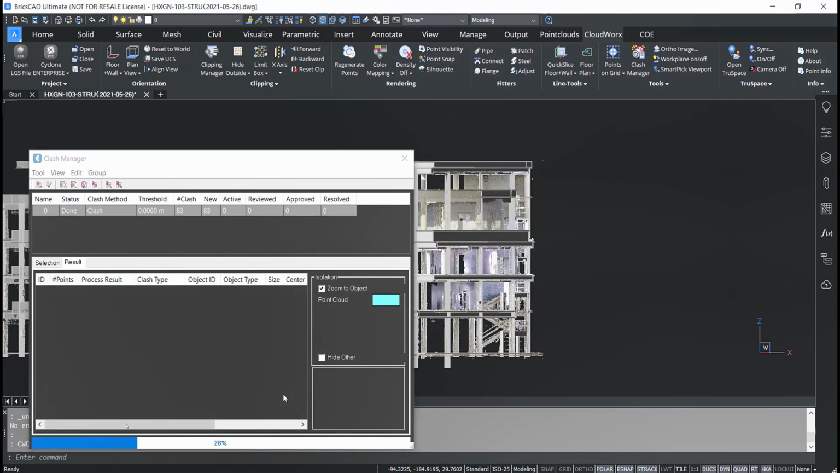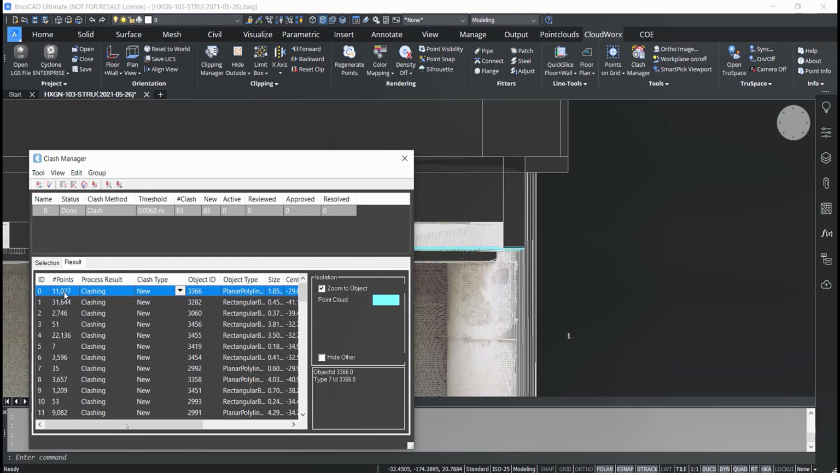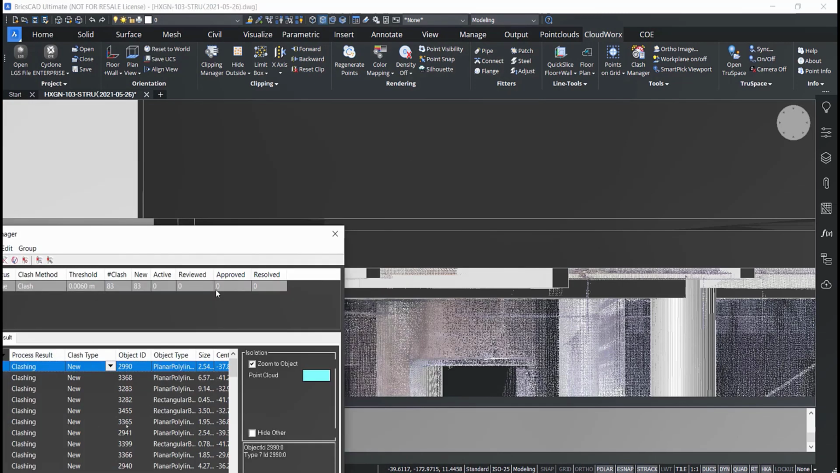And so here I can, again, review my clashes. I can sort these via the number of clashing points in this case. And again, clicking on these elements will go one by one. Of course, the more clashing points, the more likely it is that that object does in fact align well with that data.